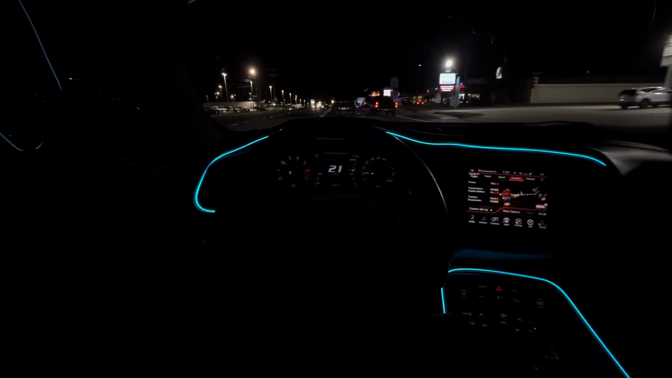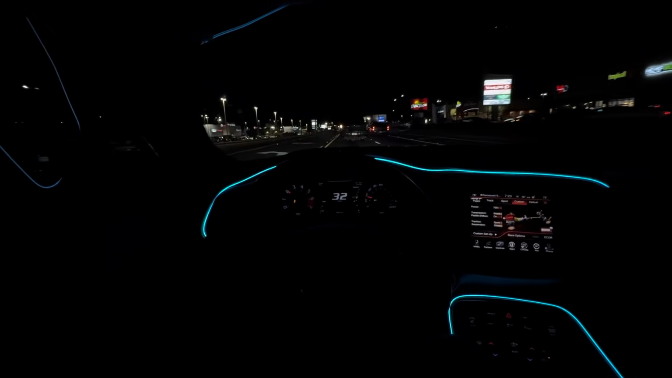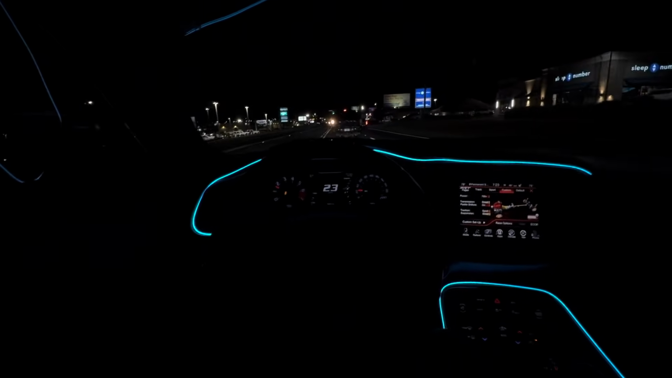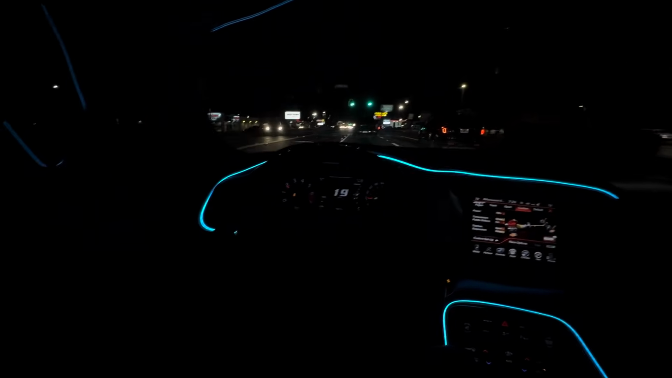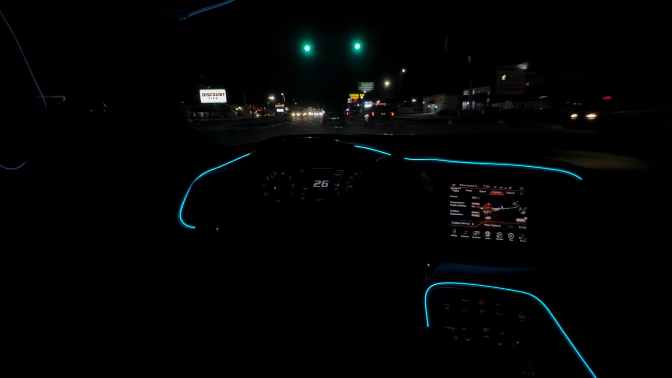Bro, the interior lighting in Challengers is so trash, bro. Like, it don't point at nothing but the gear shifter and a cup holder. Like, bro, I need light over here, cuz. They need a little swivel lights or something where you can point it, like how the Dodge Journey got. I know y'all know what that is. Half of y'all kinfolk got one of them.